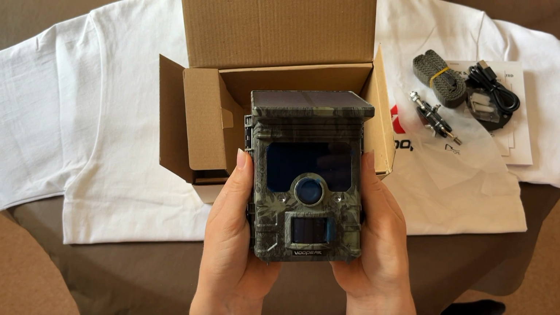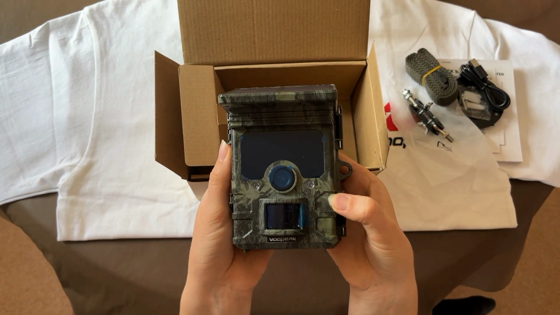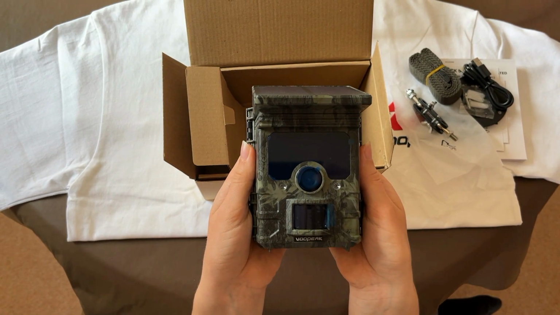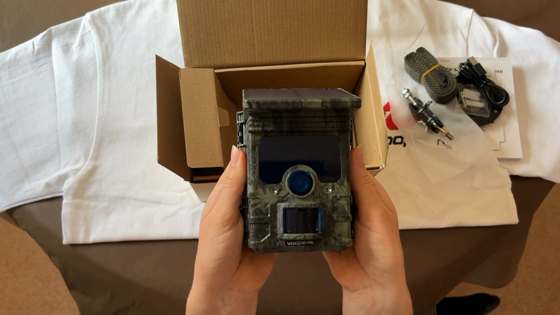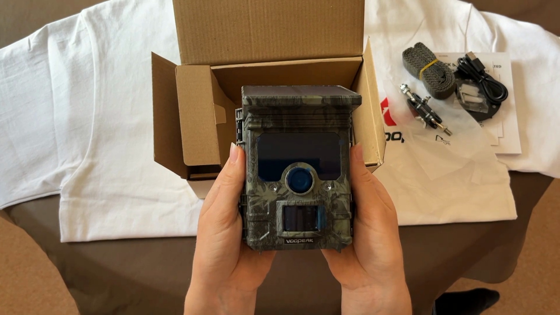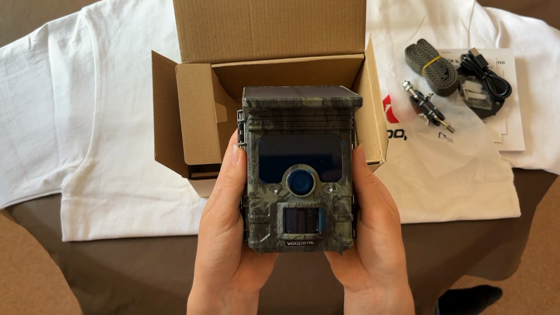This has also got super stealth features, which means that the texture and the colours on the camera imitate tree bark. This has also got a really large storage space and it's waterproof and windproof up to IP66 standards. And this has also got a micro SD card slot, supporting cards up to 128GB.